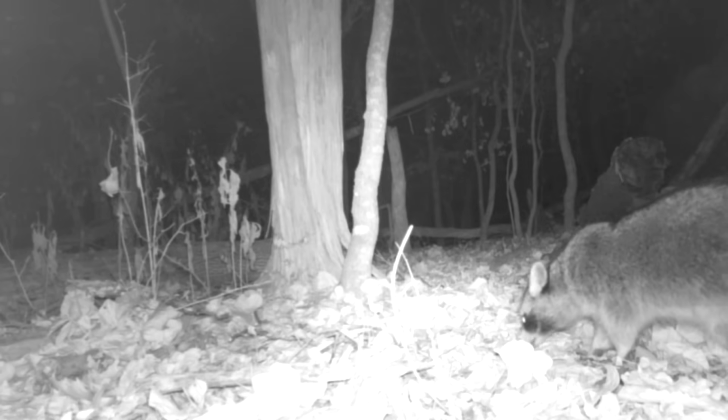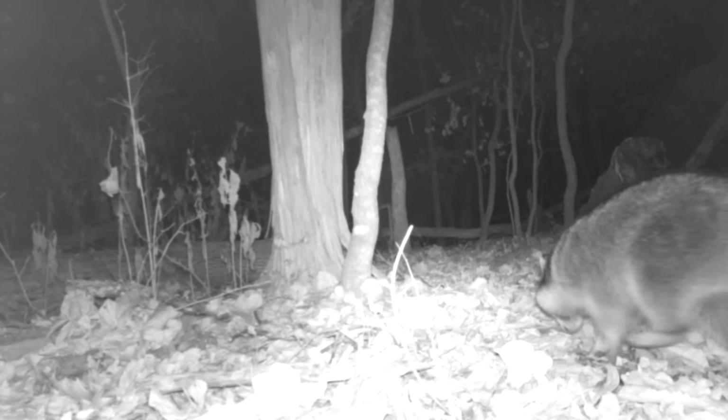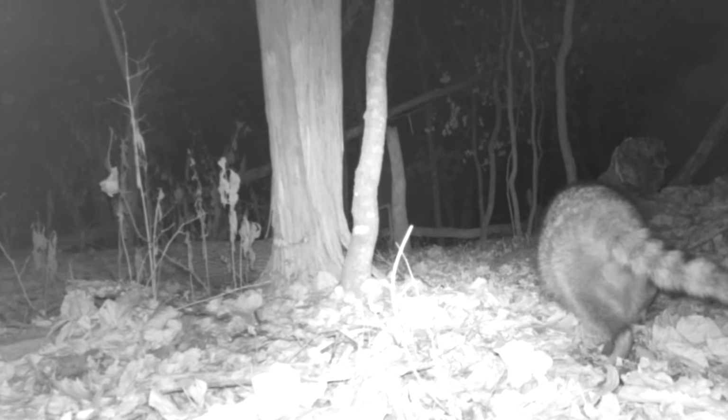Up on the ridge top, looks like old Rocky just moving through. And there's a coyote too. Gotta watch out for them things. And they're down at the pond too. They keep these little animals moving around and watching all the time.